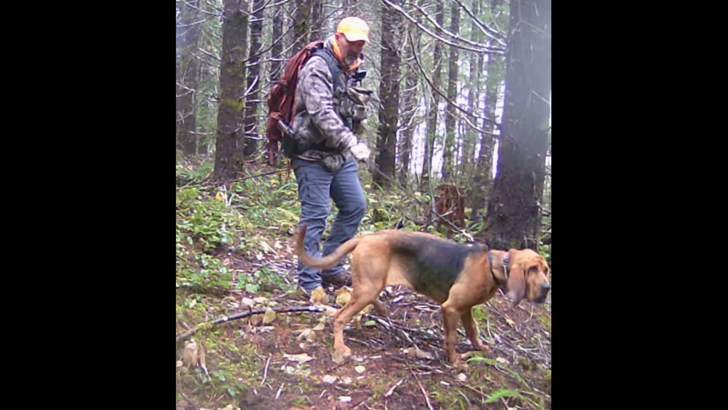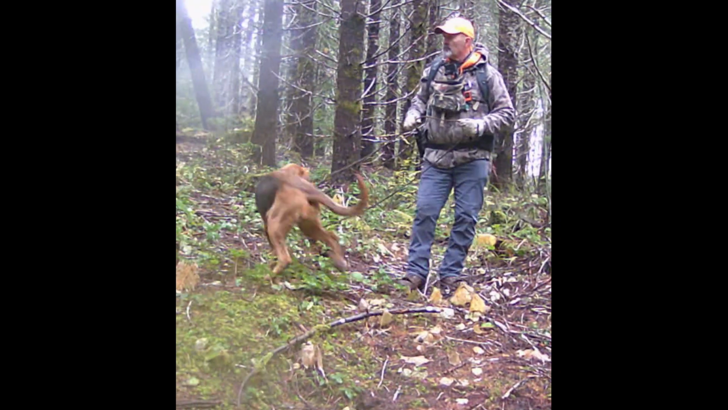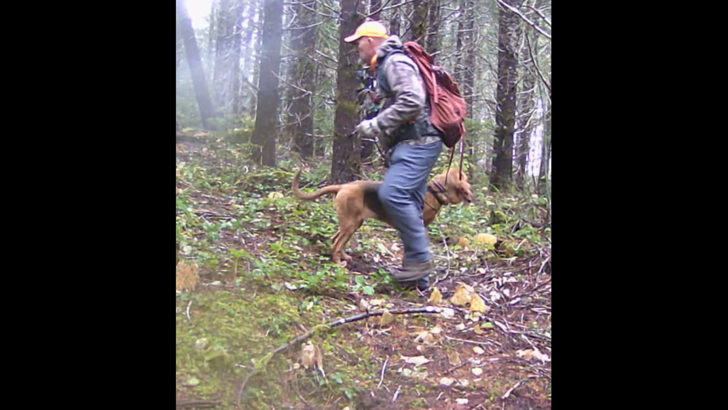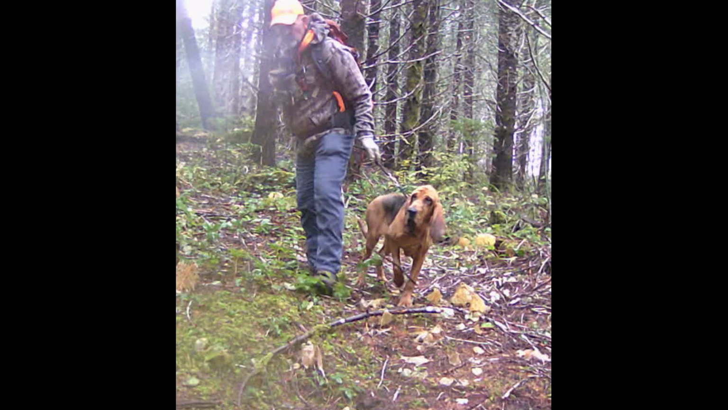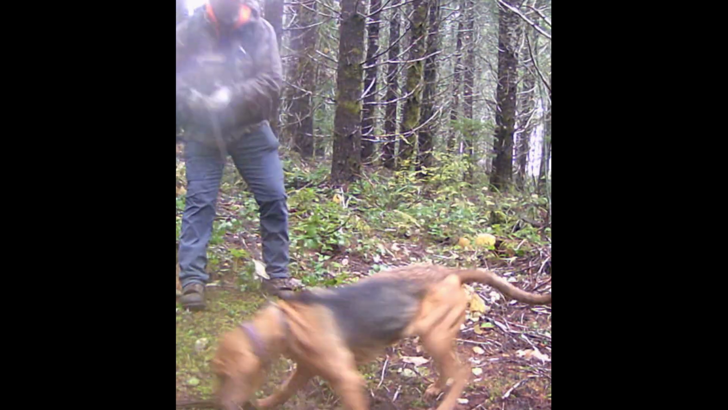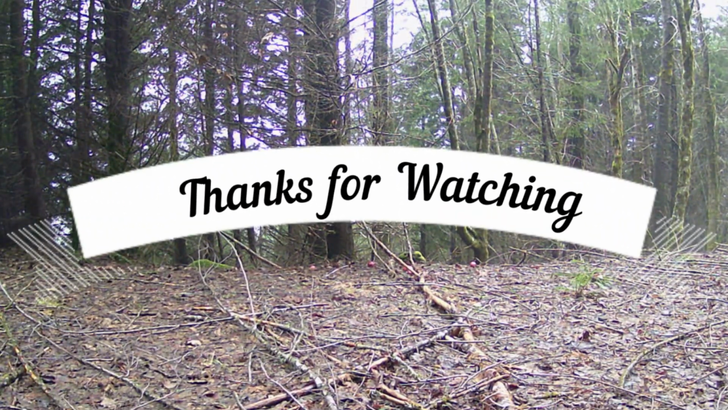And here's my puppy Calamity Jane. She's a little over 8 months old and pushing 100 pounds. She's not quite there yet, but she probably will be next week. And we just love her to death. And she is really a great trail dog.